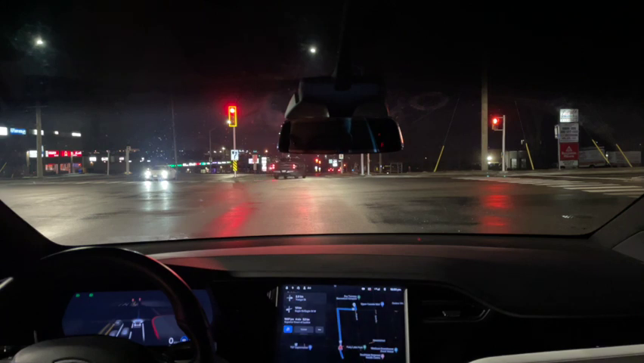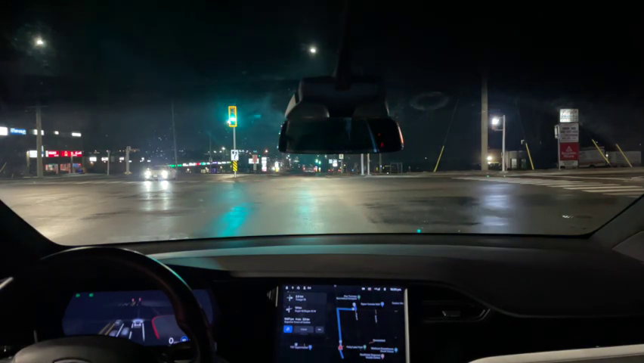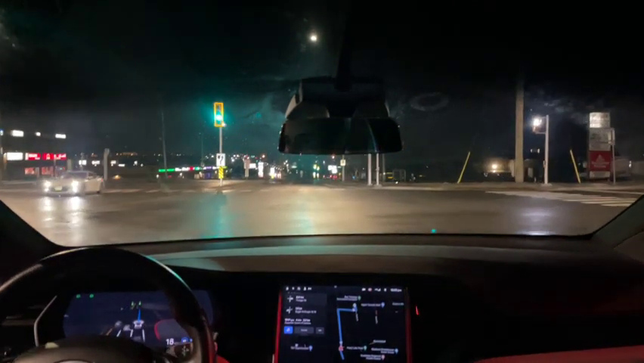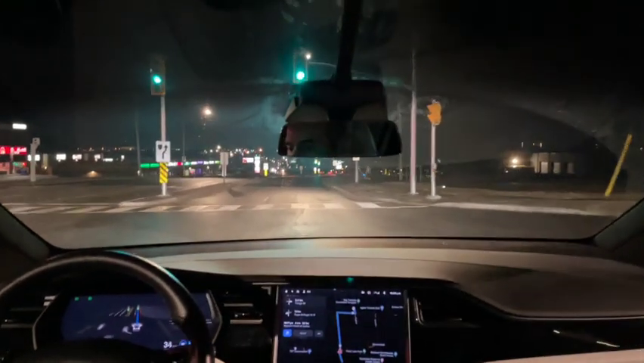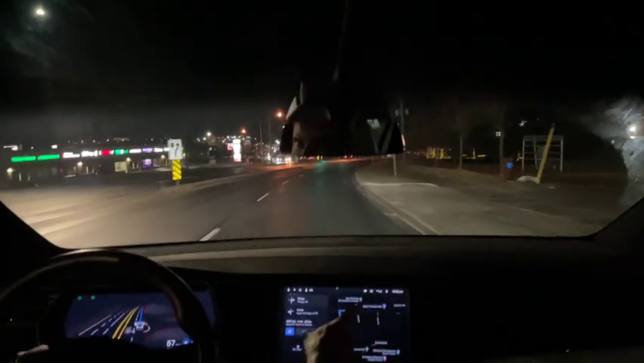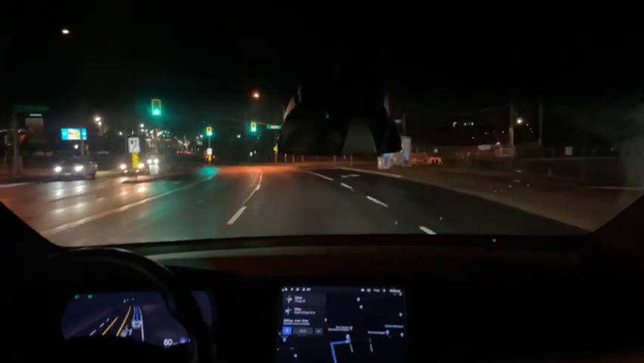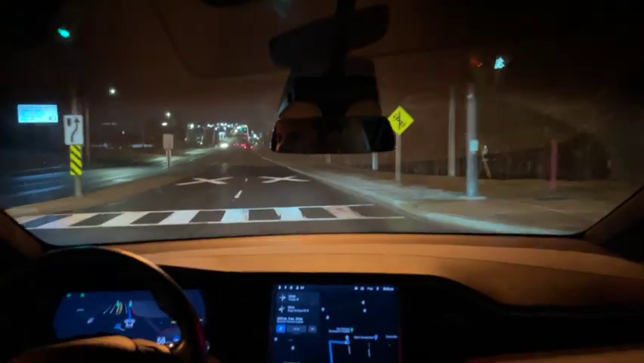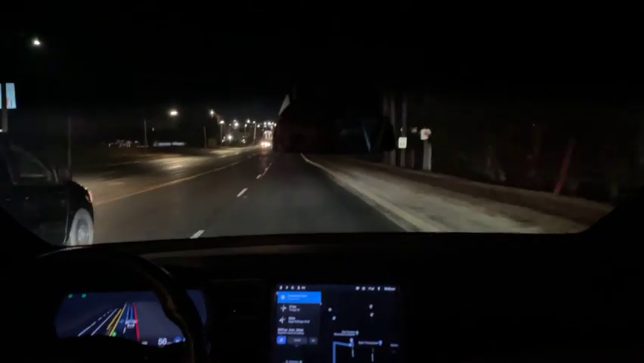So what I'm really interested in seeing, I certainly didn't expect I'd have to make that intervention. But what I'm interested in seeing up here on Yonge Street is when we turn left, I'll bet that it tries to go right into the bus lane.